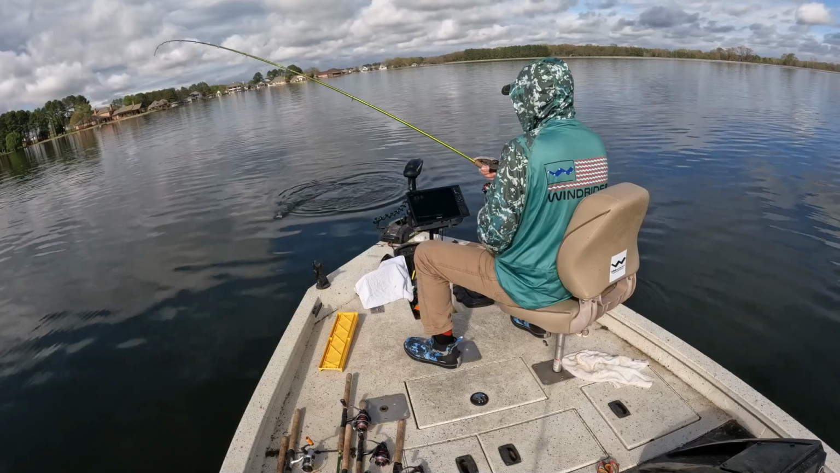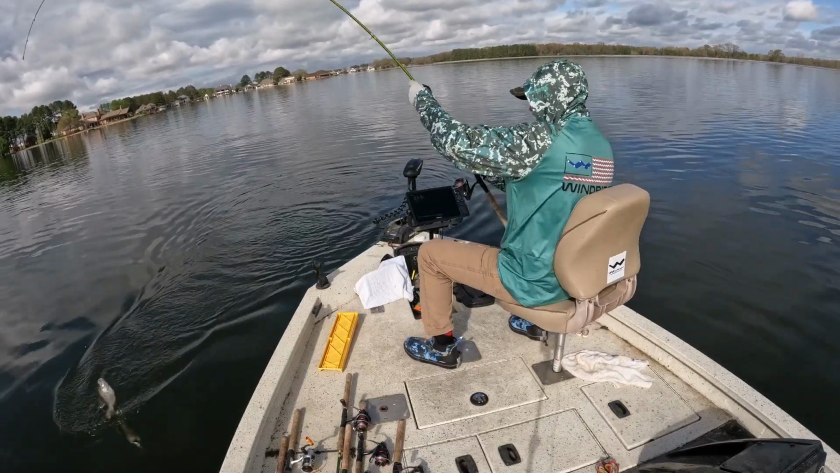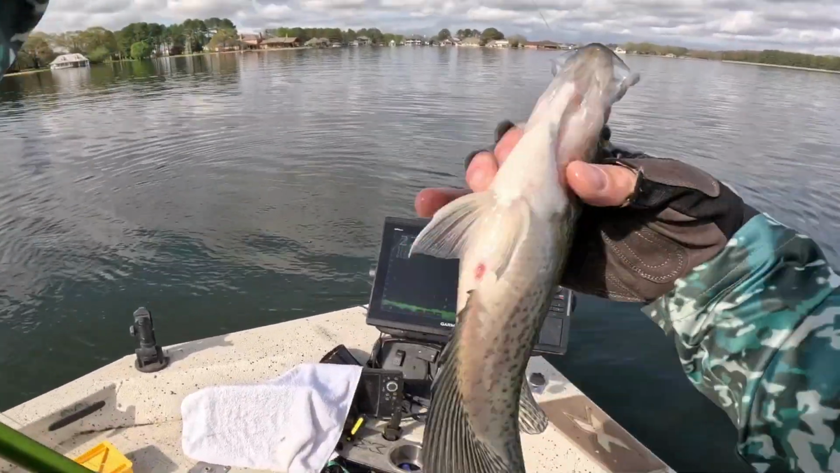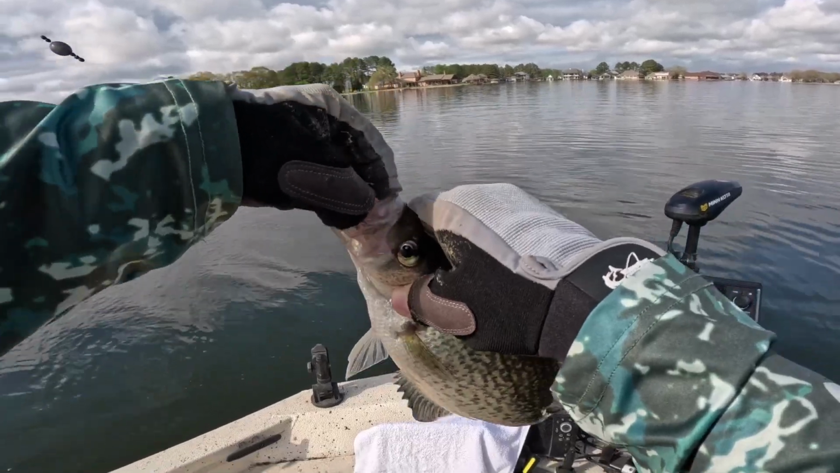I started off with a 1/16 ounce unpainted leadhead jig. Get up here, girl. But the bite started to slow down, so I had to change things up. But this was a nice fish. There's a male. And you get to go for a ride in the boat. You hate that, sucker.